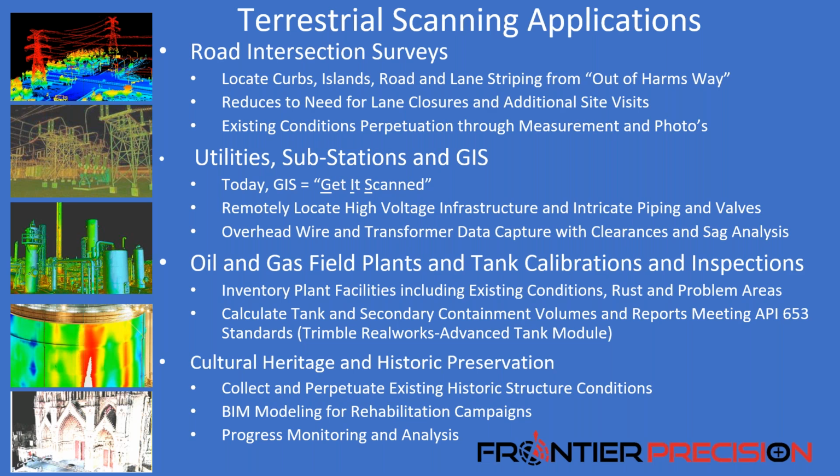Tanks and calibrations inside of Trimble RealWorks advanced tank module. I've seen over the last couple of years that become more and more applicable to a lot of our customers, just as the infrastructure is starting to age here. The cultural heritage and historic preservation. I personally have done a lot of churches and historical buildings with the TX8, and more so now in the X7 realm of things.